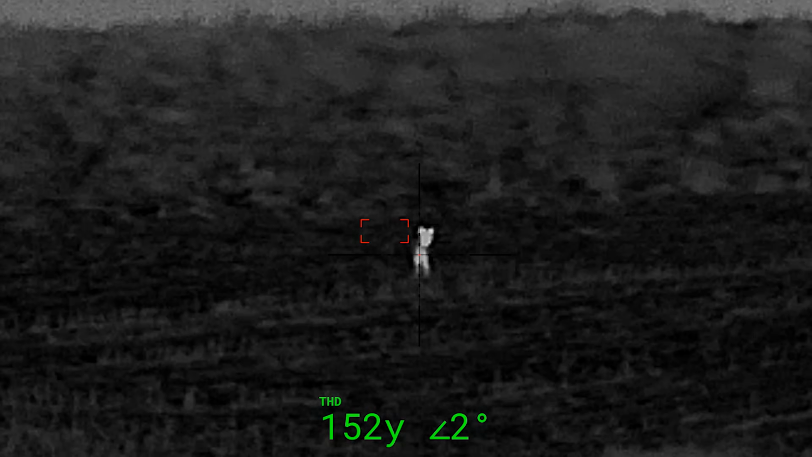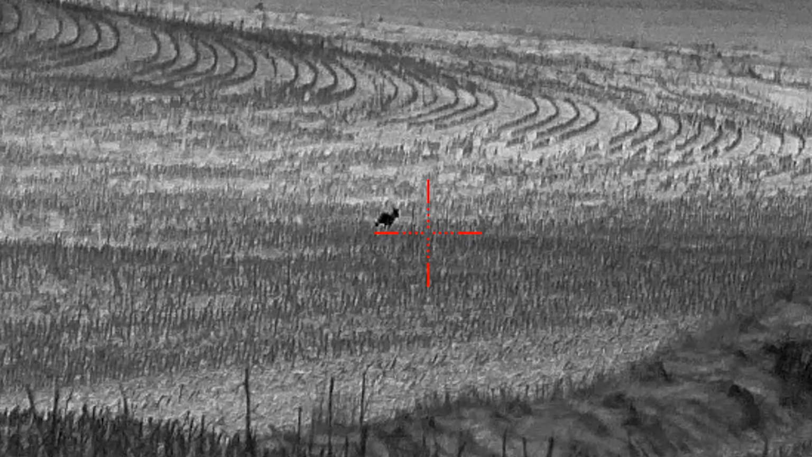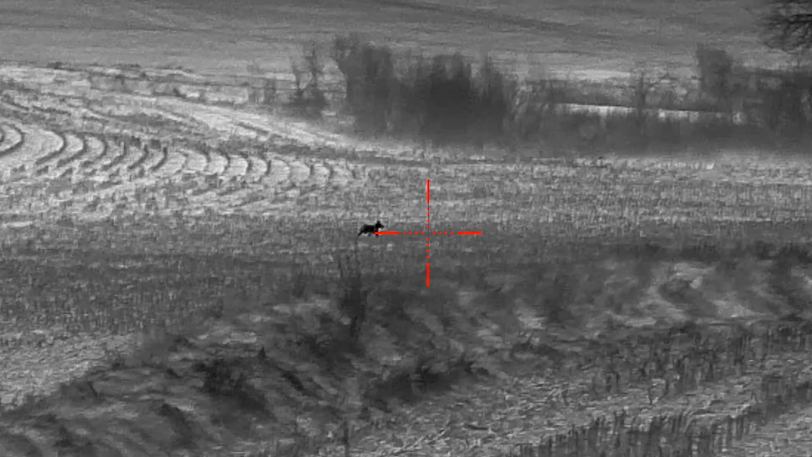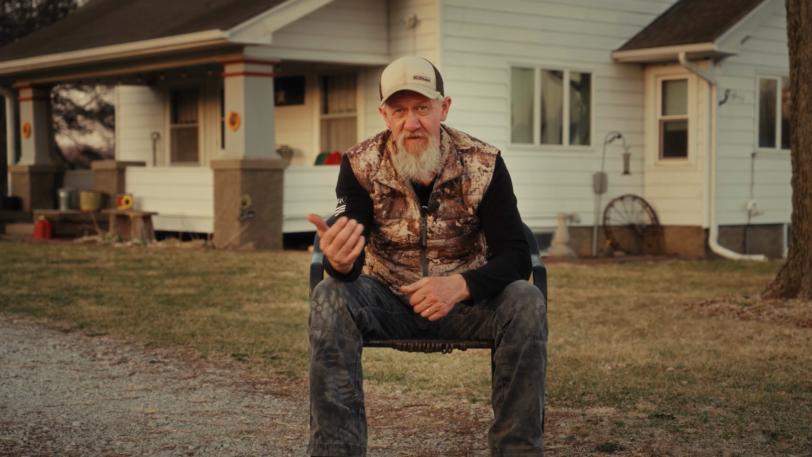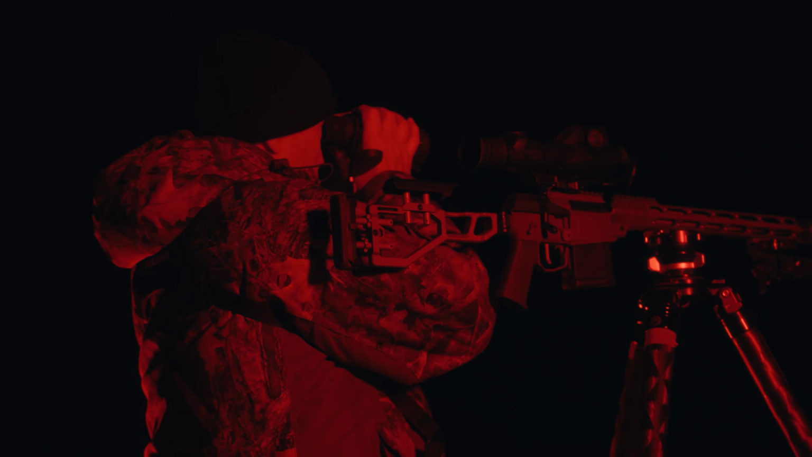So I was watching that one for a little bit, and I saw 2 off the bat, and so I started scanning over to the right, and I found the other one running some low lines and hiding. Typically, if he's on my left, he takes whatever coyote's on my left, and I'll take the right one. Let him get in as close as we can.